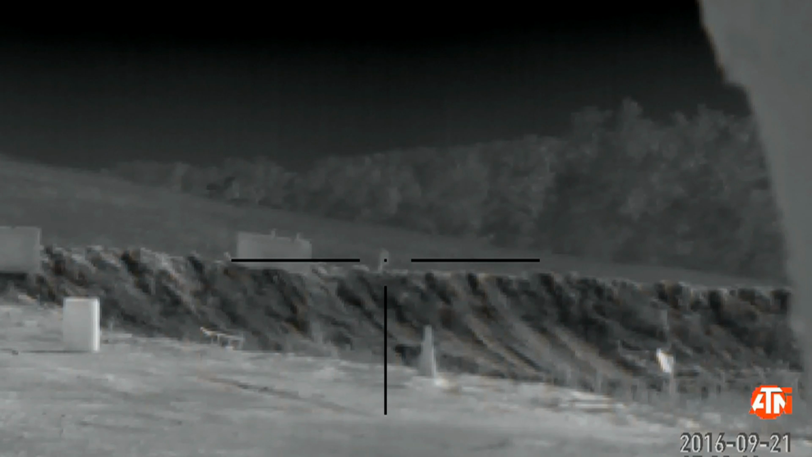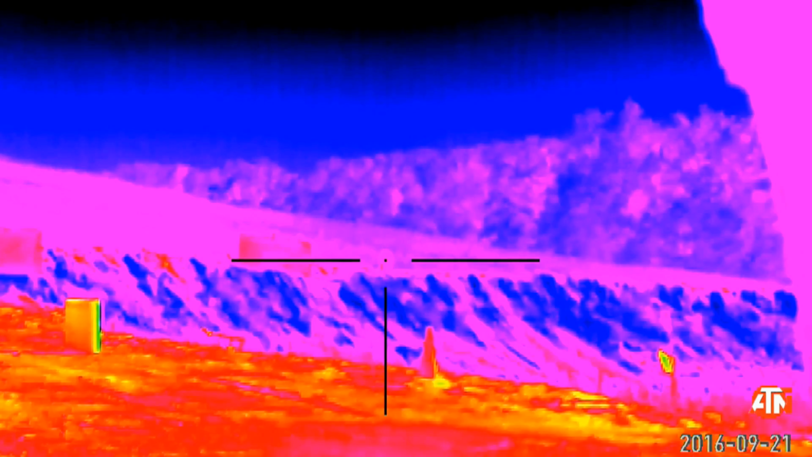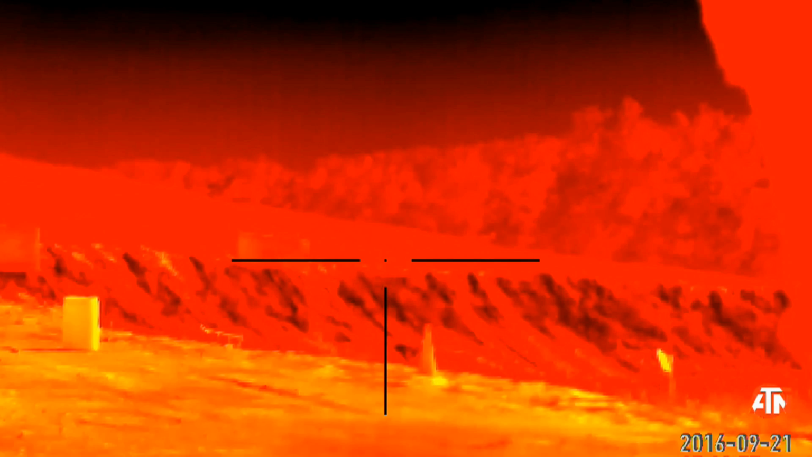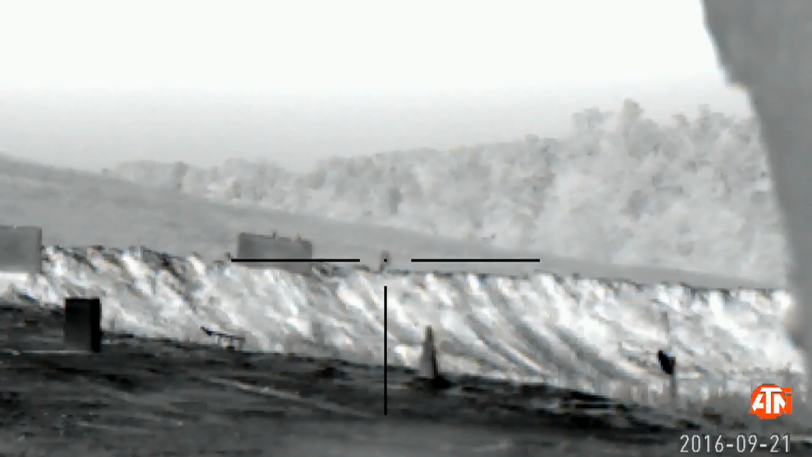So, from the top, we have white hot, rain, rainbow, iron bow, glow bow, fusion, green hot, red hot, and black hot. So while we're in the black hot setting, it looked kind of the worst out of all those right now because this thing is set up for white hot. So what I'm going to go ahead and do is play with the settings a little bit while we're in here and show you how important it is to play with those settings dependent on the mode that you're in.